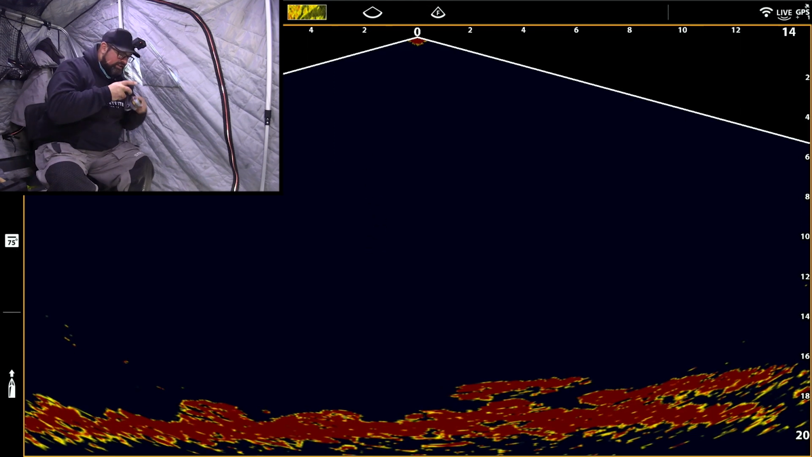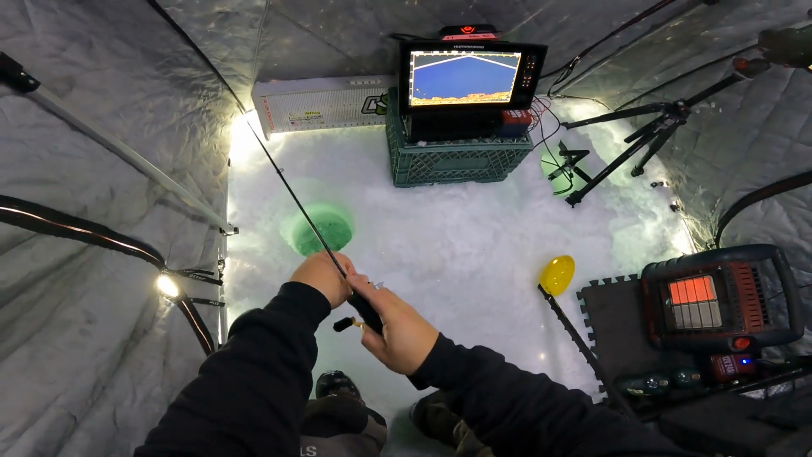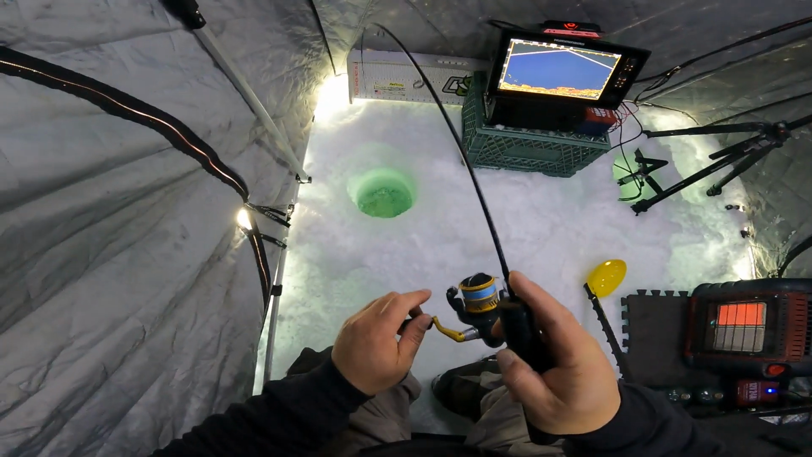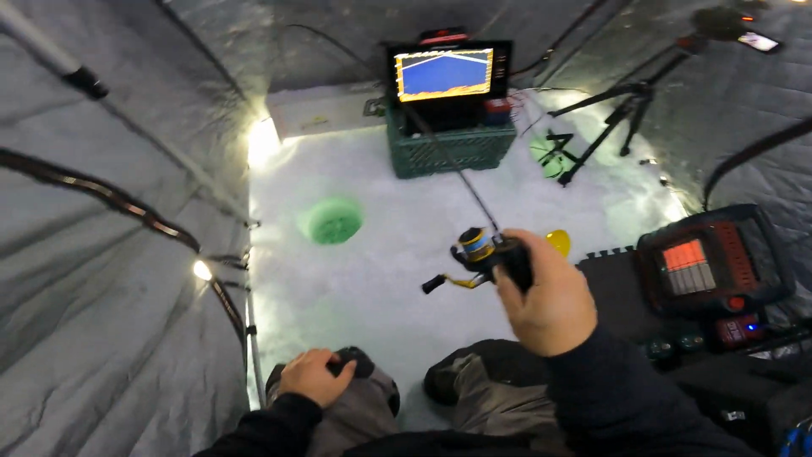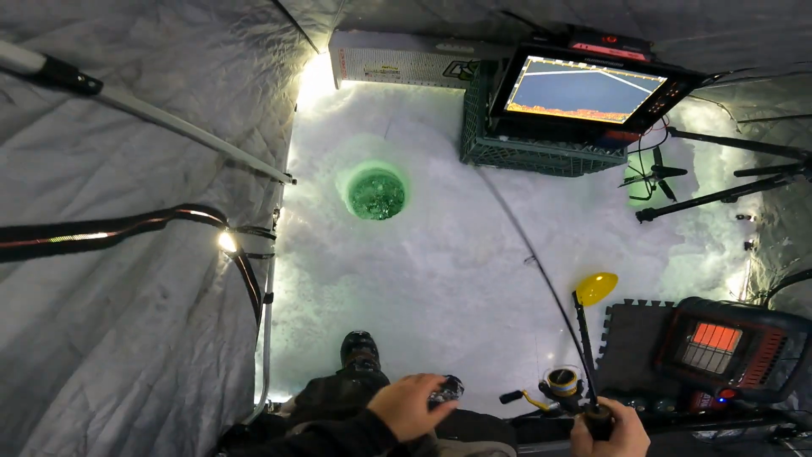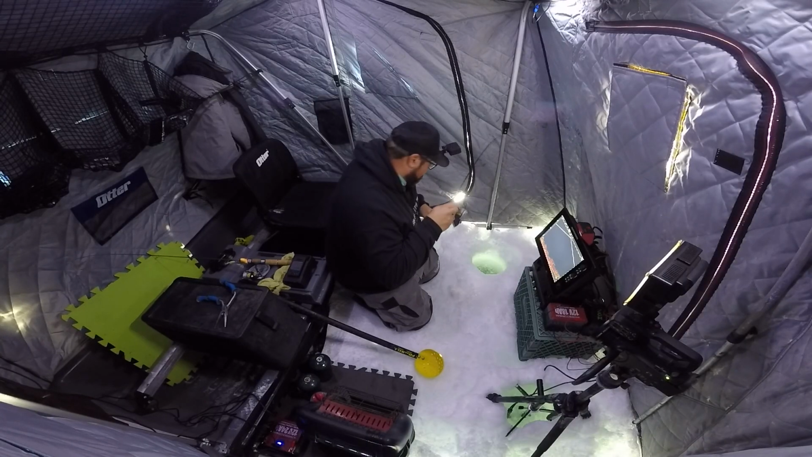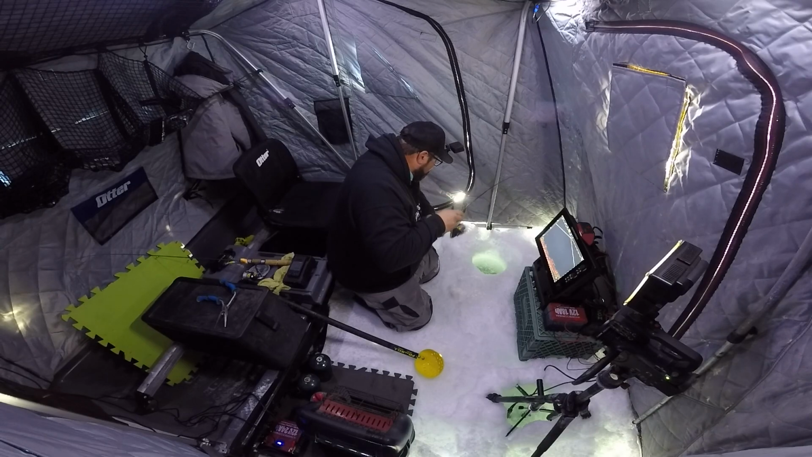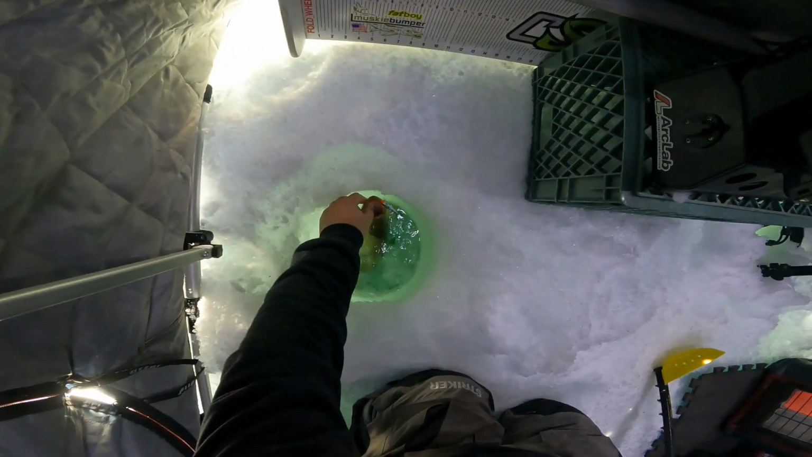This is not staged. Right where I saw bass last night on the underwater camera, and I just caught a fish within, I'm telling you, seconds. Absolutely seconds. Not staged, like some of those other fishing shows on TV. Of course, I'll probably lose this one. Oh boy. Yeah, that just happened.